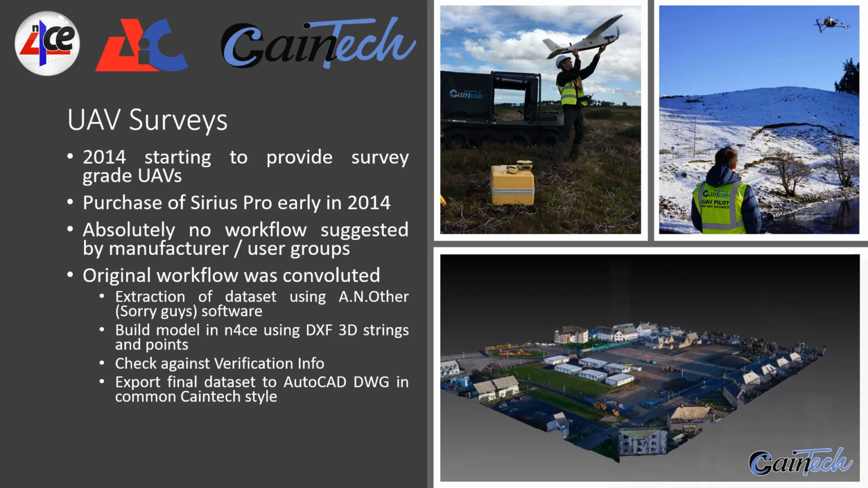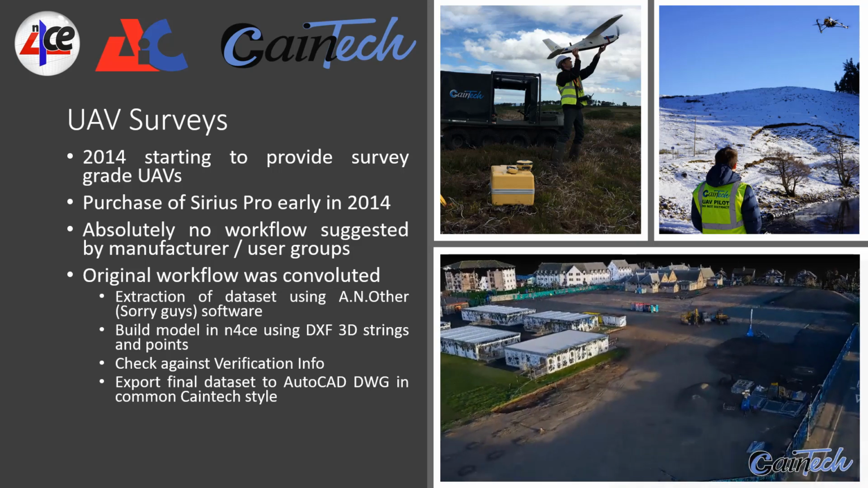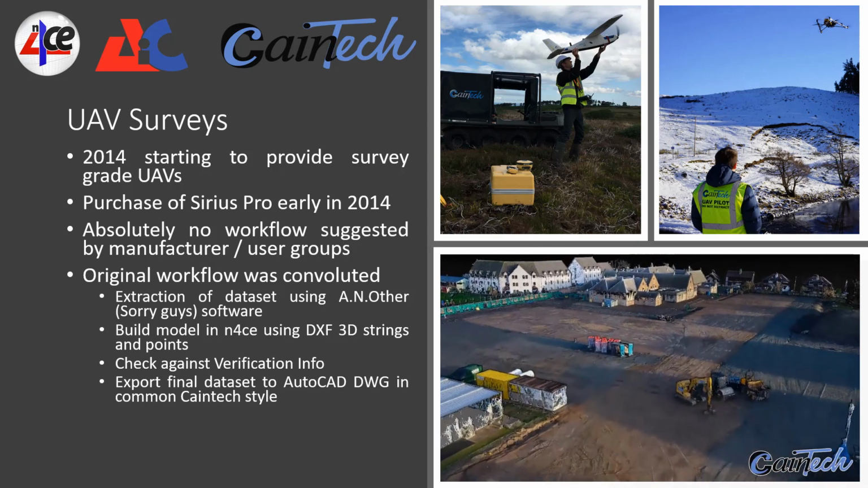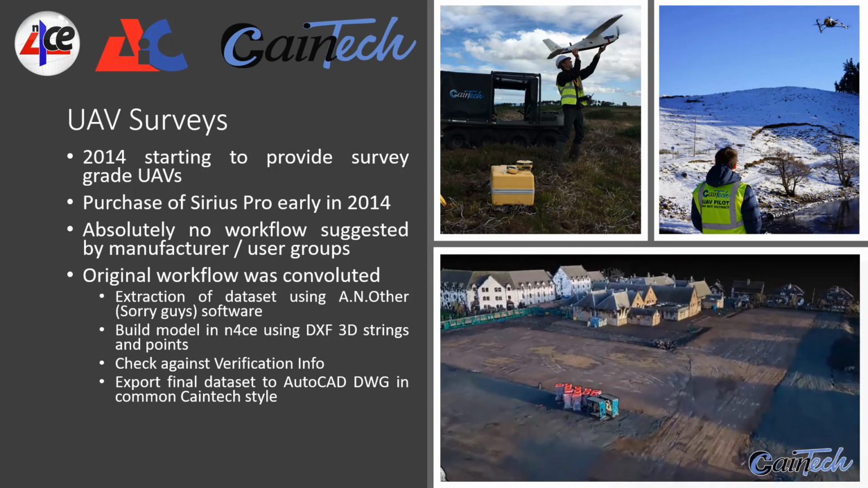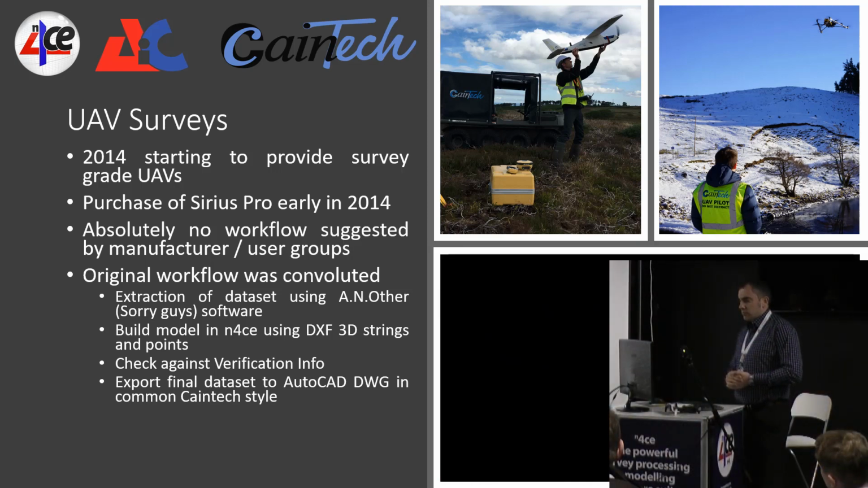This is just a wee flight that Craig did with the Falcon 8 of a city centre school that's getting a new building built. Bizarrely, with our client for this job, all they wanted was the point cloud and images, which is fine. It's a lot less processing.